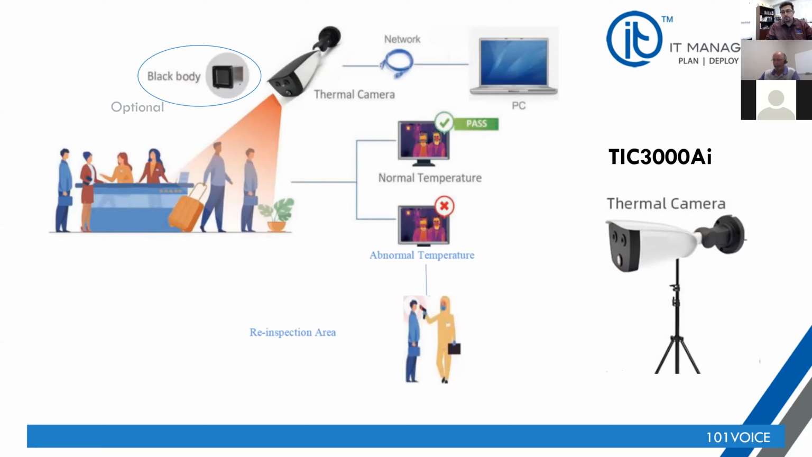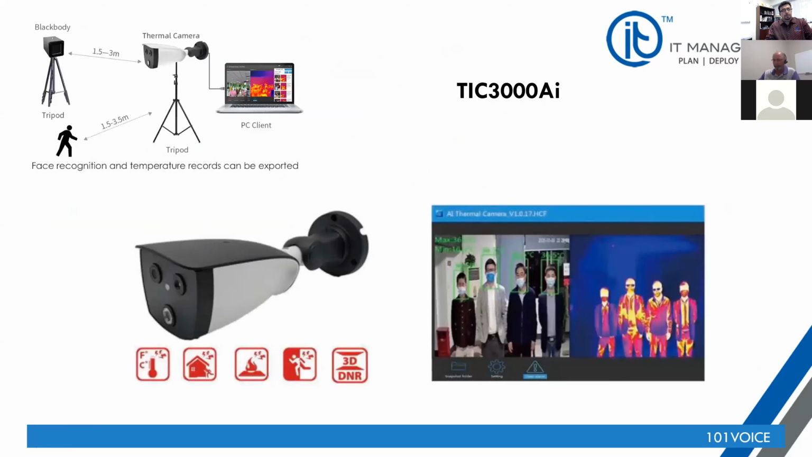Keep in mind, what you're going to be seeing in the video next is going to be based on Celsius, and 36 degrees, 37 degrees Celsius is normal. So that's what you're going to be seeing. All these products do have a setting to change them to US standard, which would be Fahrenheit and so forth. So here's the product.